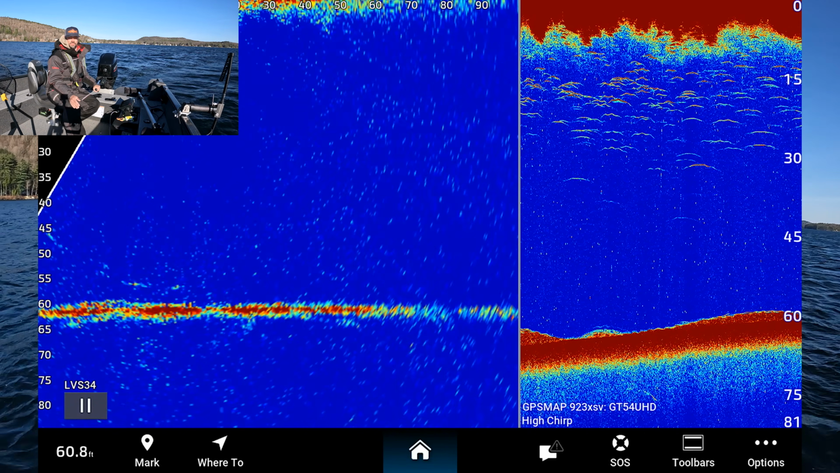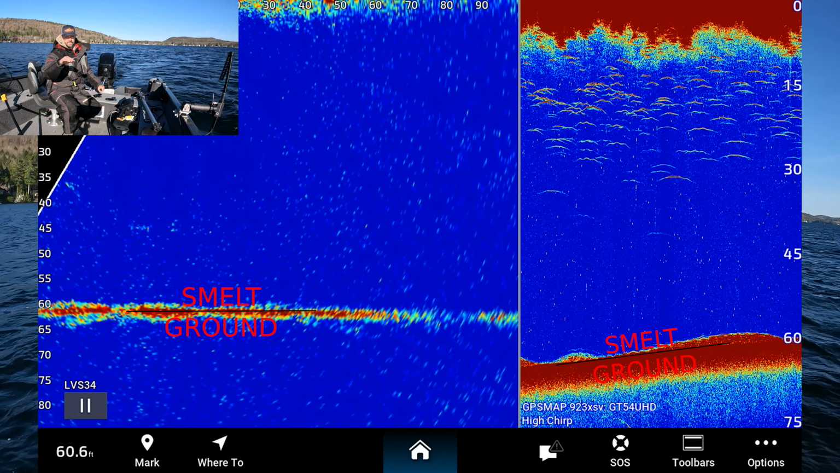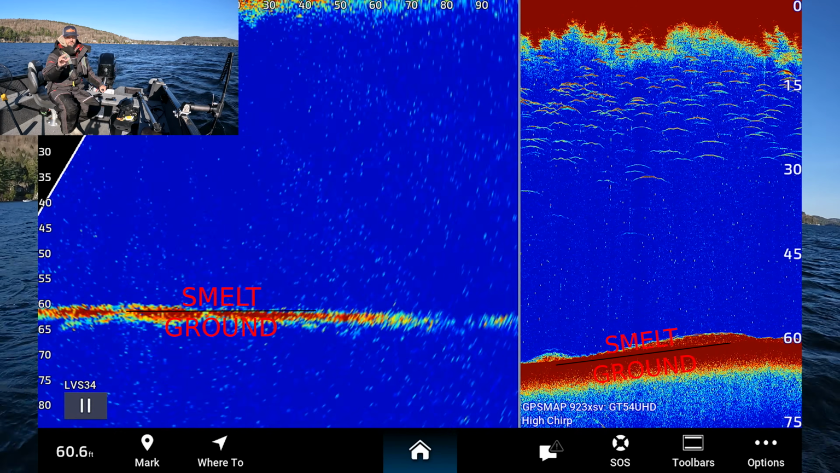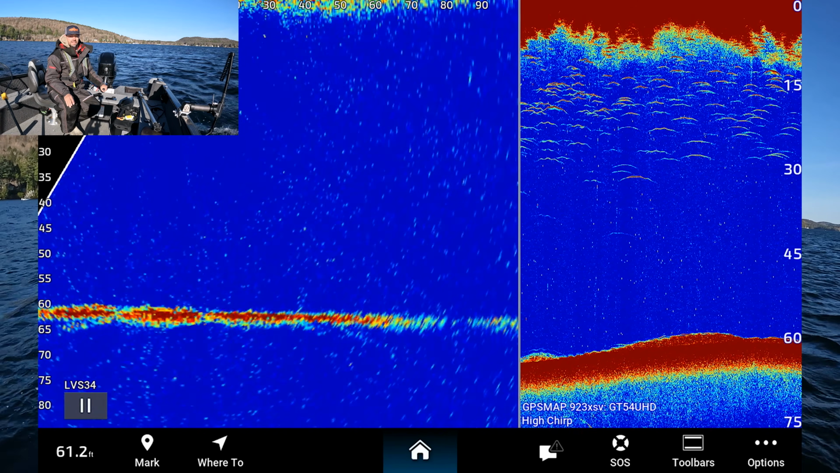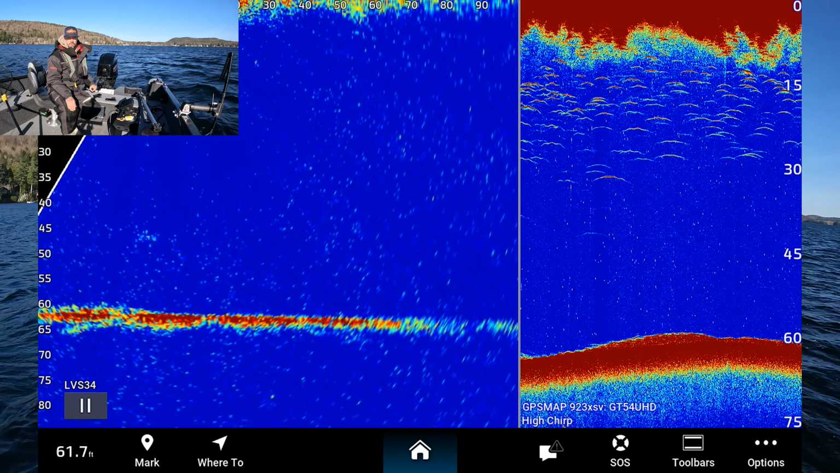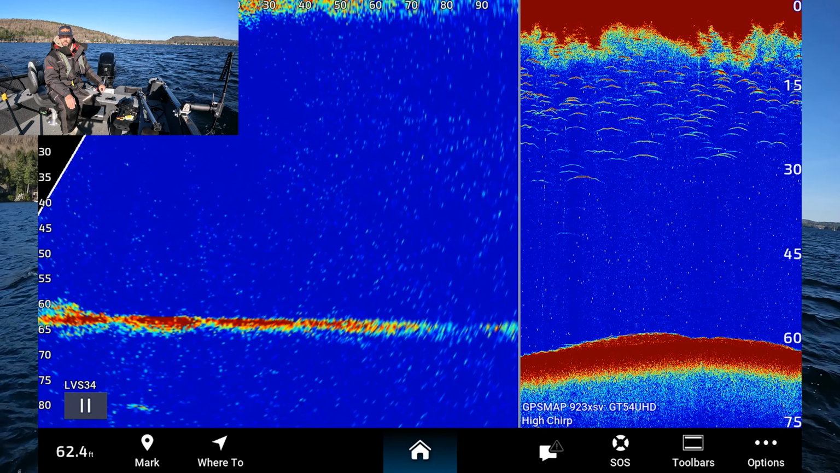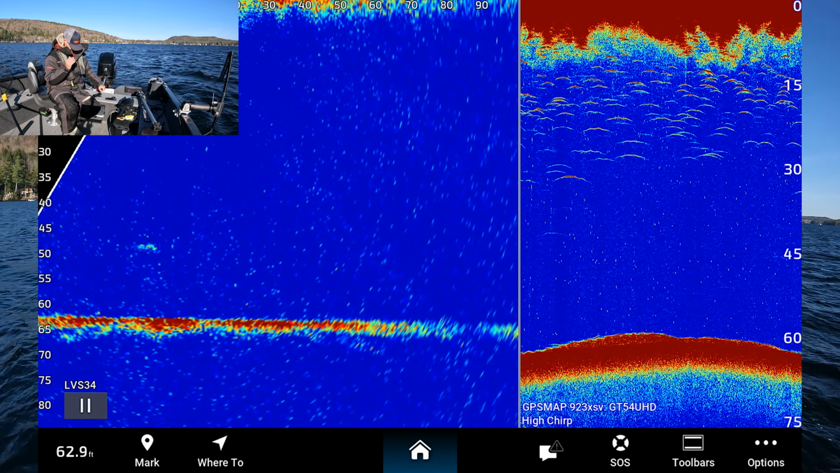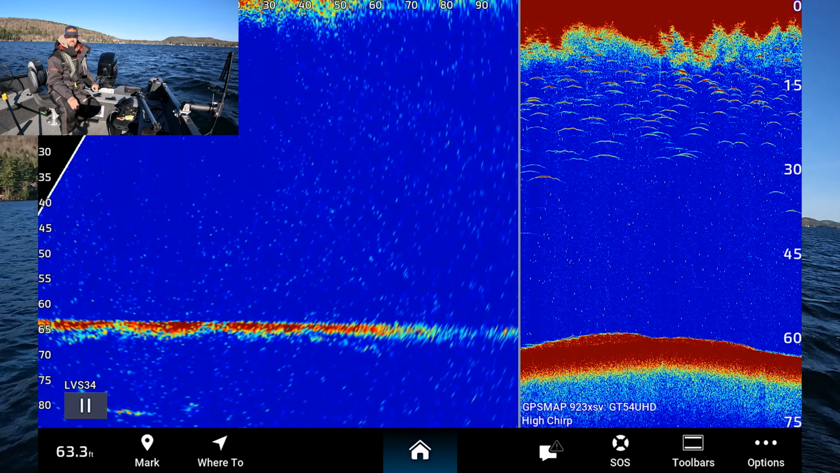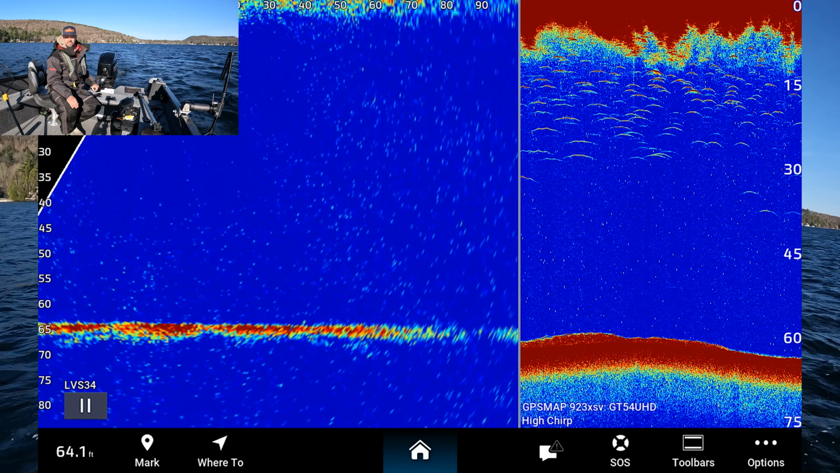But what you can see on Livescope is the solid red band, and I'll kind of point a little line on it when I'm editing. That solid red band is bottom. And then anything else you see above that, that little sprinkling on the bottom left-hand side there, that is rainbow smelt, or schools of rainbow smelt. So right now we're not seeing anything. And we're gonna go back over where we just saw a ton of them. Sorry about the wind. I might actually go to a different part of the lake to get out of the wind.